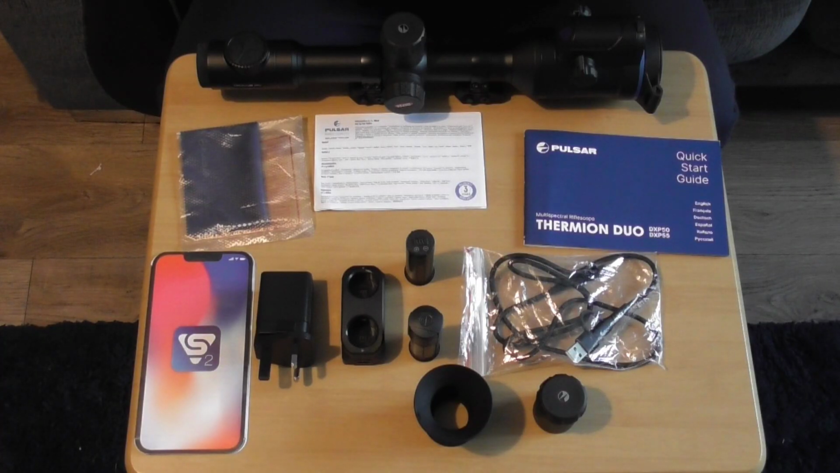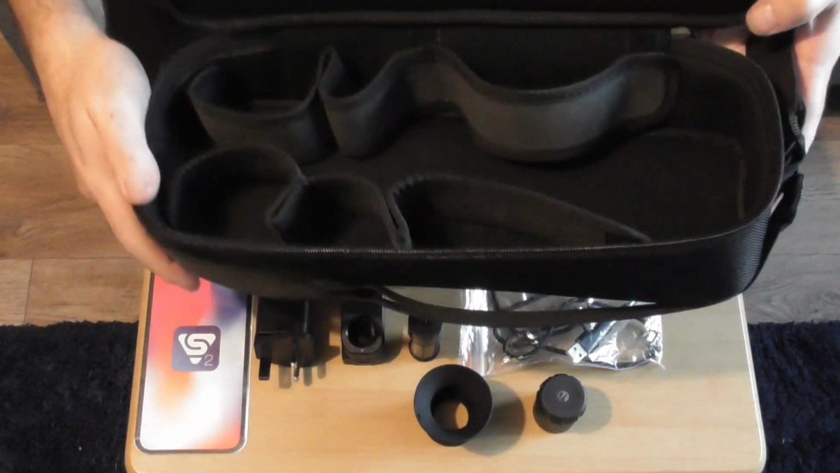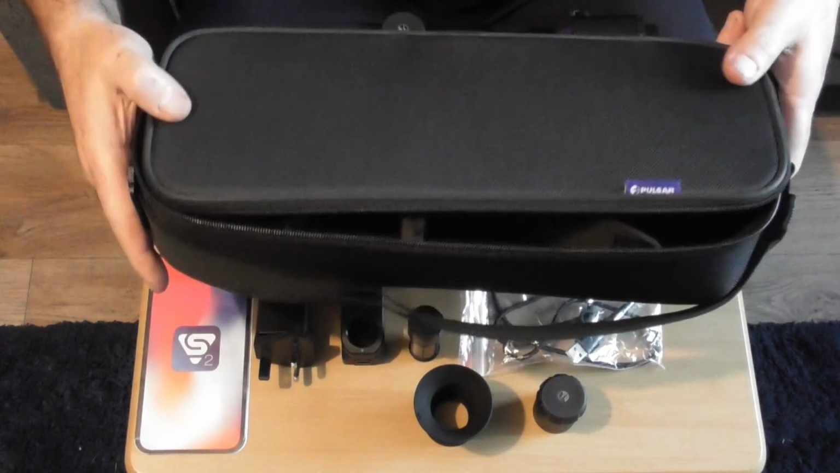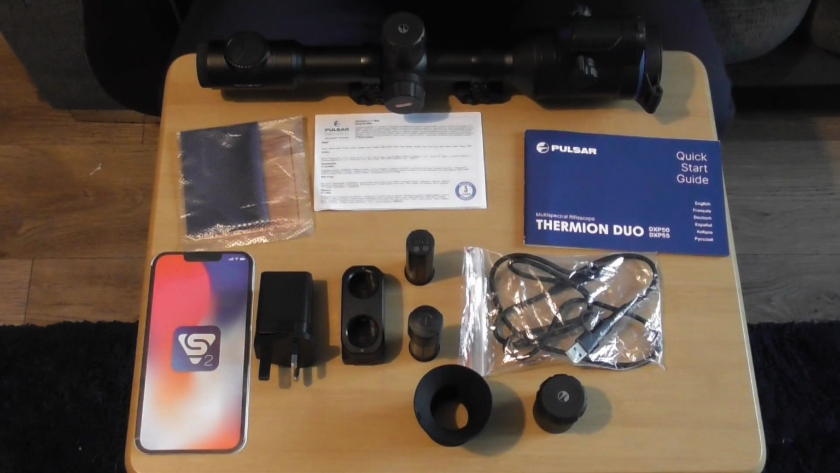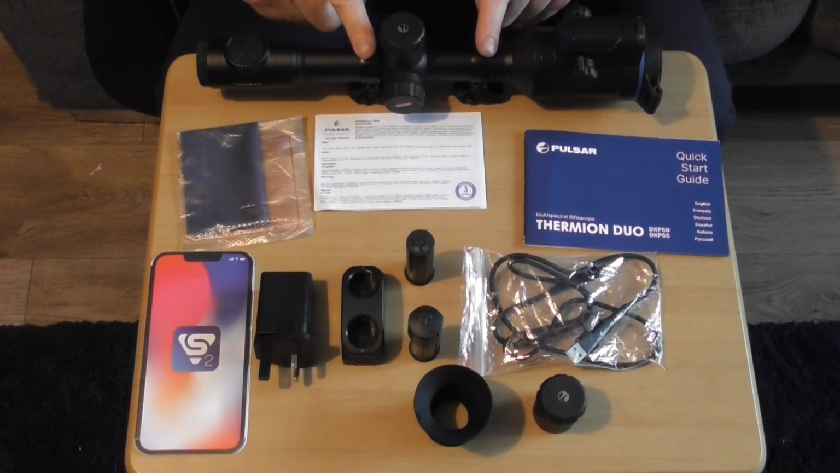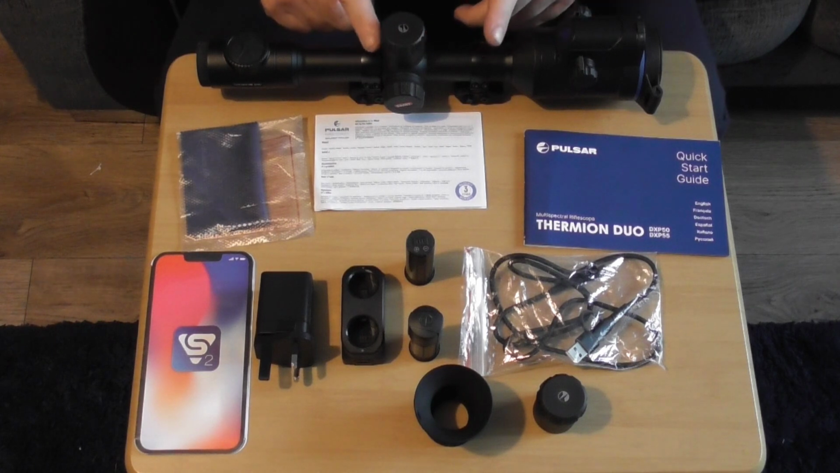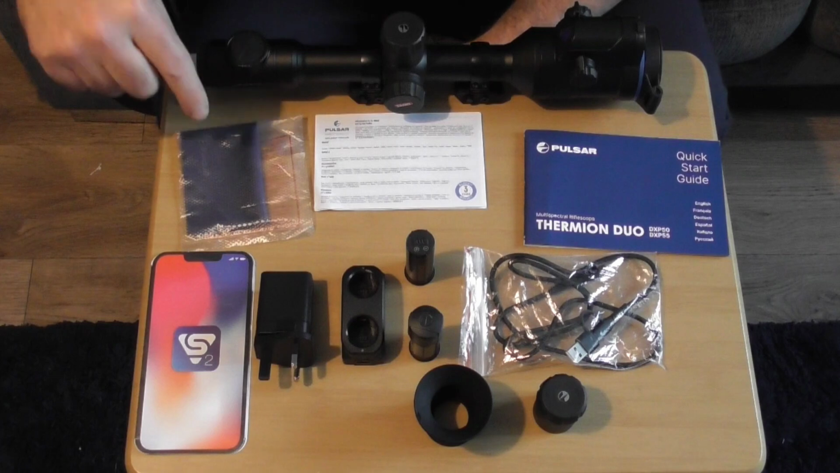Okay, so inside the box you get the usual Pulsar padded carry case, nice little zip on there with all the compartments for the accessories in there, so you get that. Obviously you get the scope itself. The mounts that are on it, I'm not 100% certain if they actually do come with the scope. I will find out. There weren't any other mounts in the box, so whether these ones actually come with it, I'm not 100% certain, but I will find out from Ian.